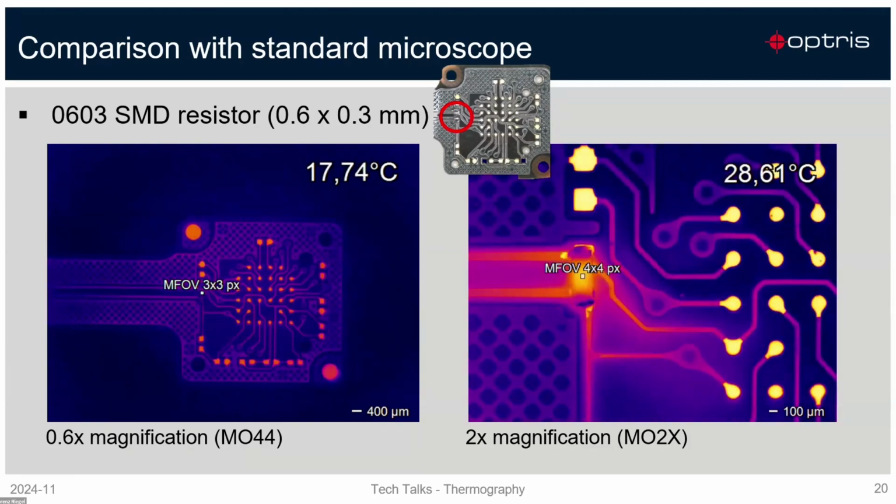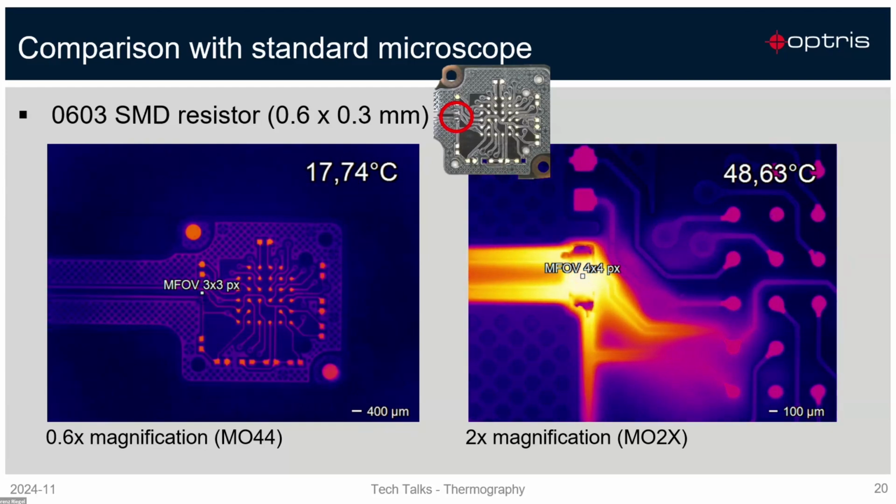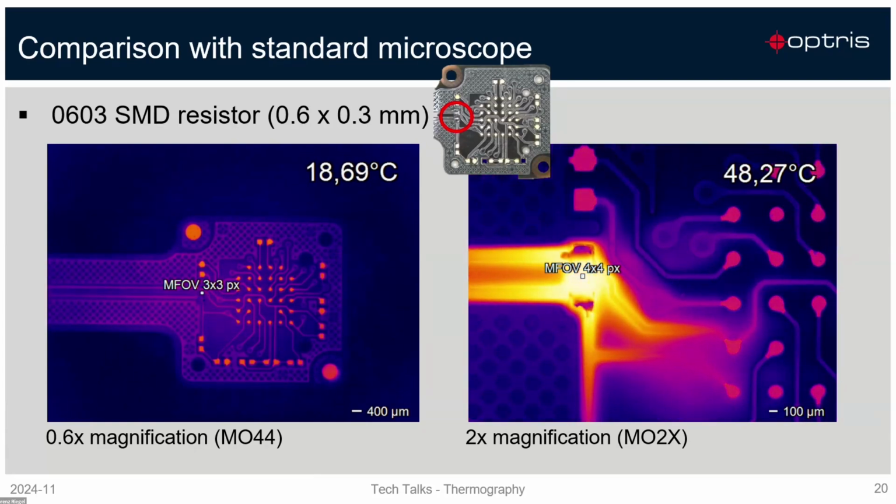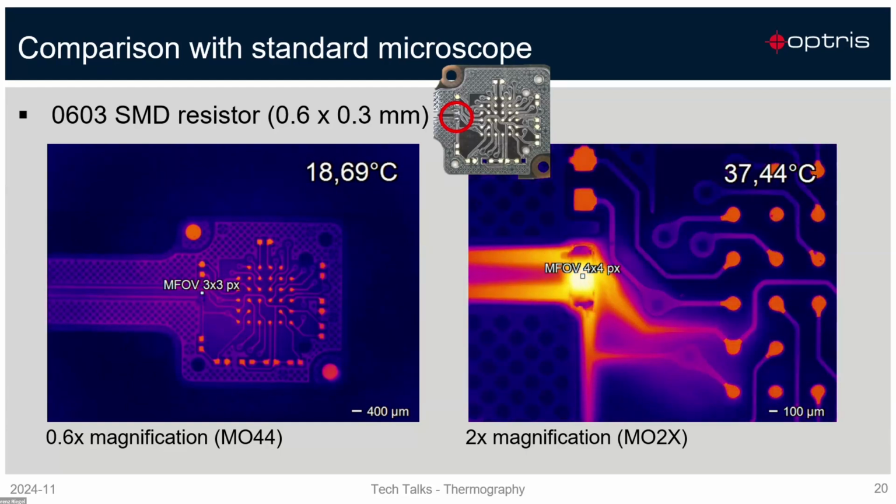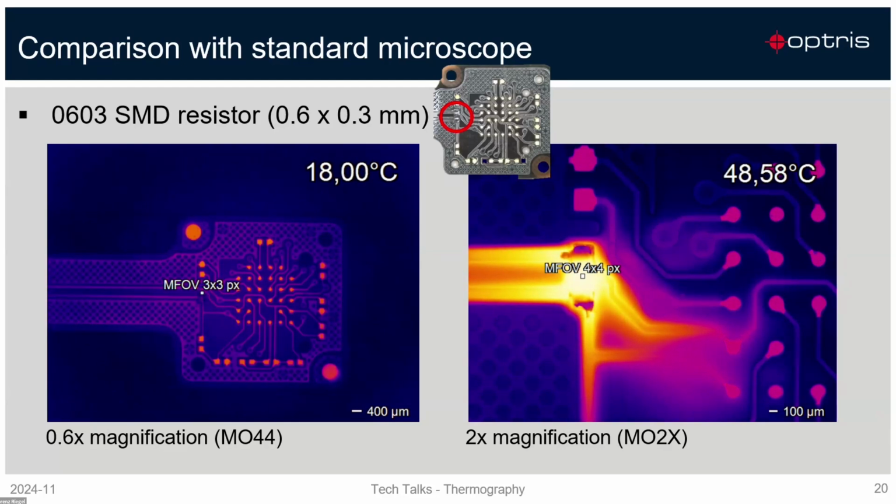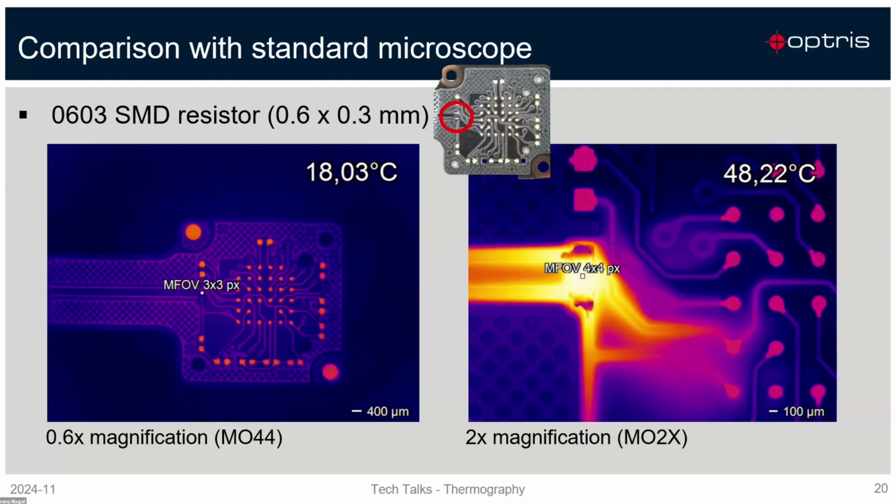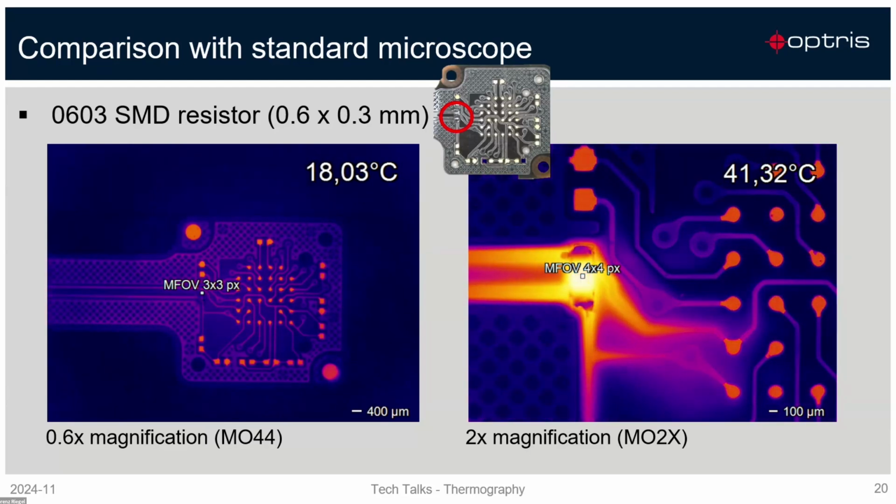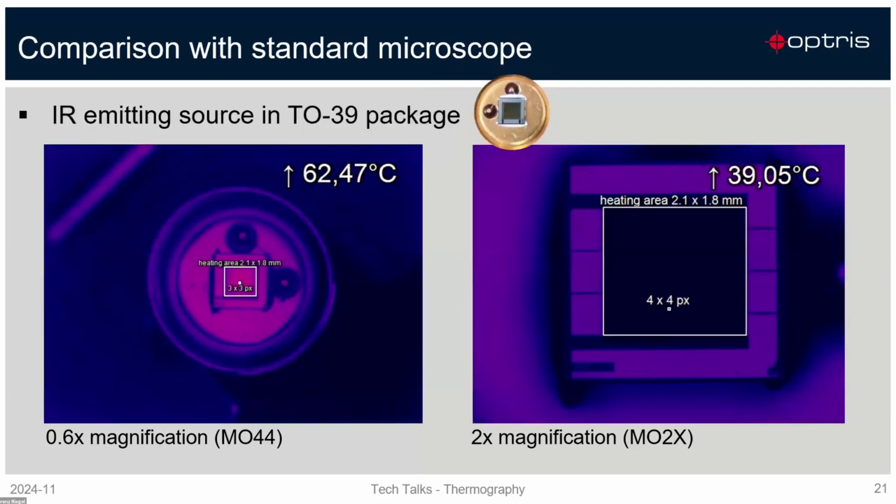This is another example, a flex board with also a very small SMD resistor, 0.6 × 0.3 millimeter, on the left side with our standard microscope. The right side shows the 4x4 pixel, which we need here for an exact temperature measurement. On the right bottom part of the infrared image, you see a small ruler. This small white line is equivalent to 100 micrometer, which is a bit bigger than a human hair. So you can imagine how small this is and what details we can achieve with this microscope.